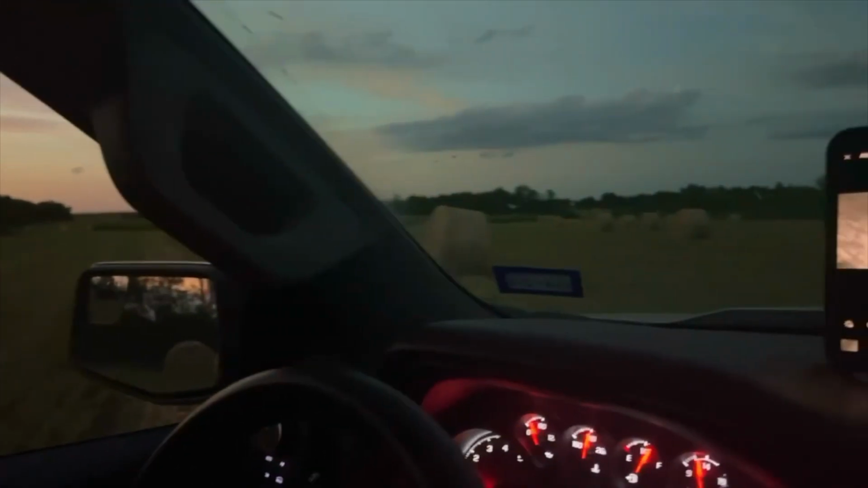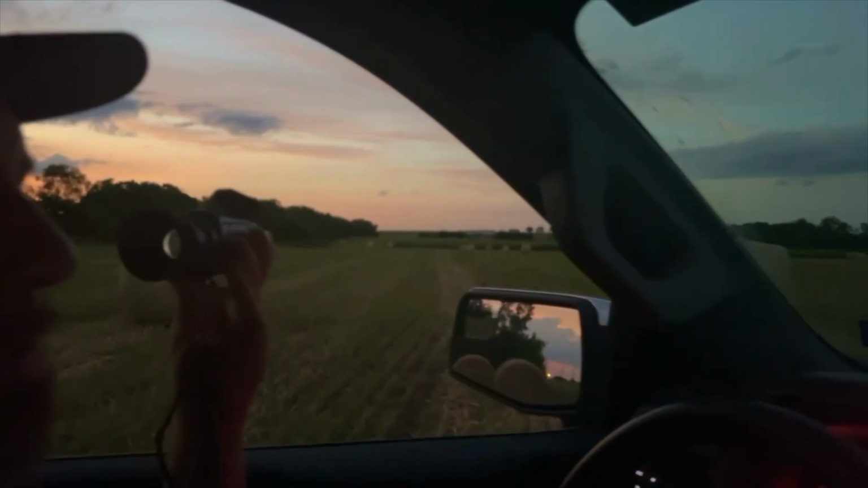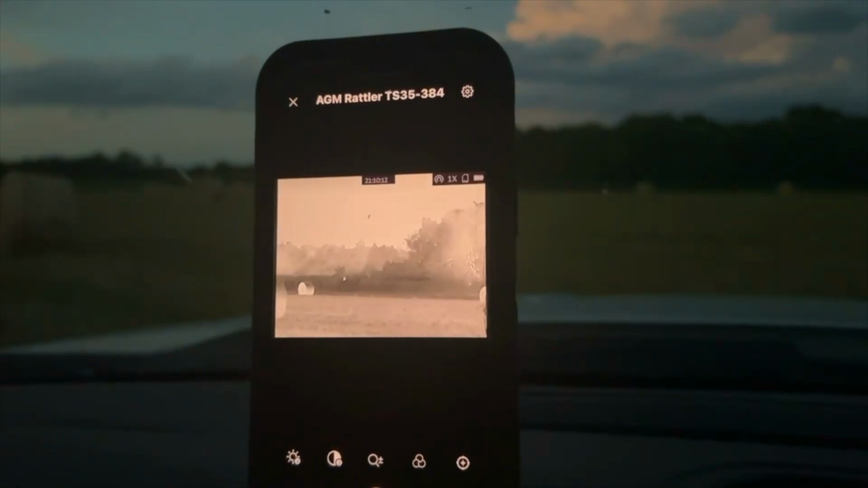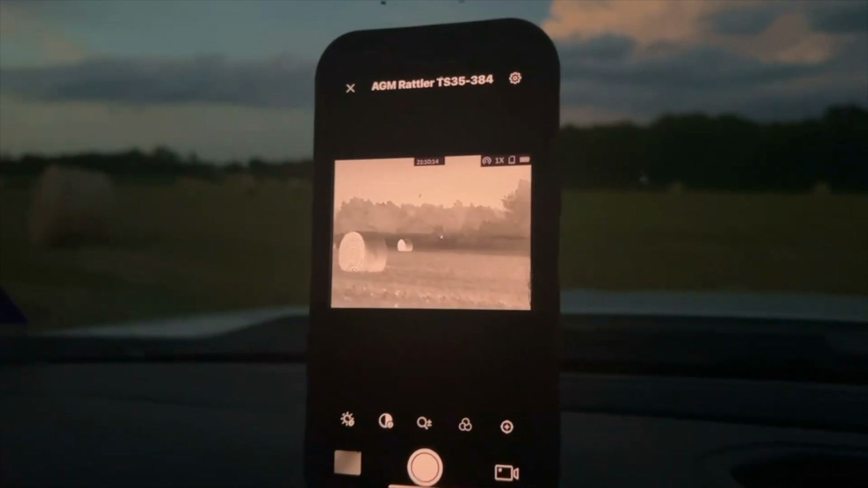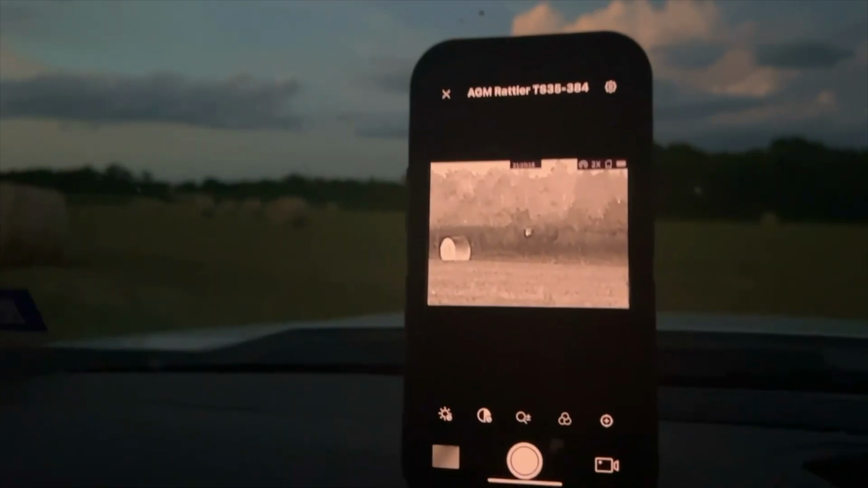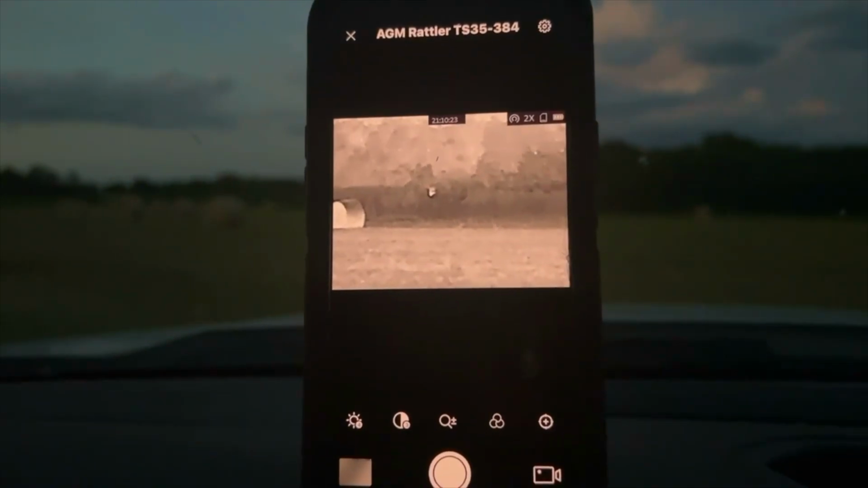All right, guys, I'm on white hot. You can see that a lot of these bales are going to hold some heat, so they'll have stronger heat signatures on the edge of these bales. You can see them holding the heat. But here's a pretty cool little fact. Look at this feeder over here. You can see how the bottom half of that feeder is so much hotter, brighter than the top of the feeder.